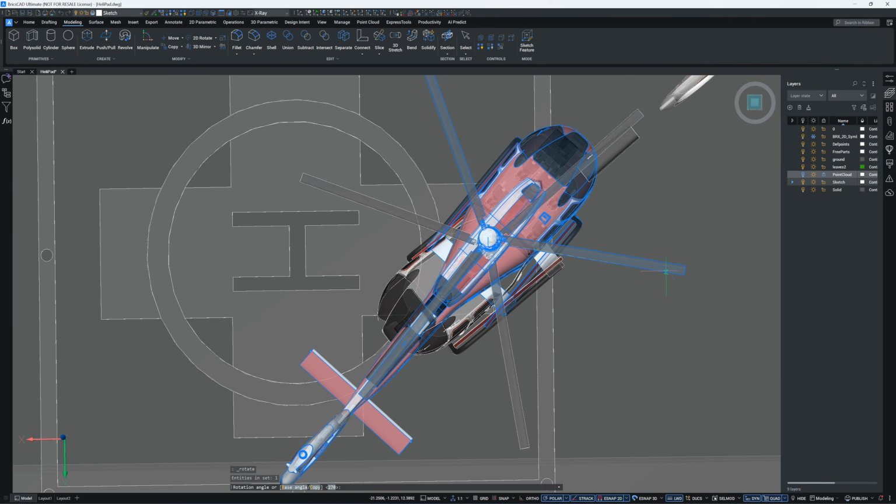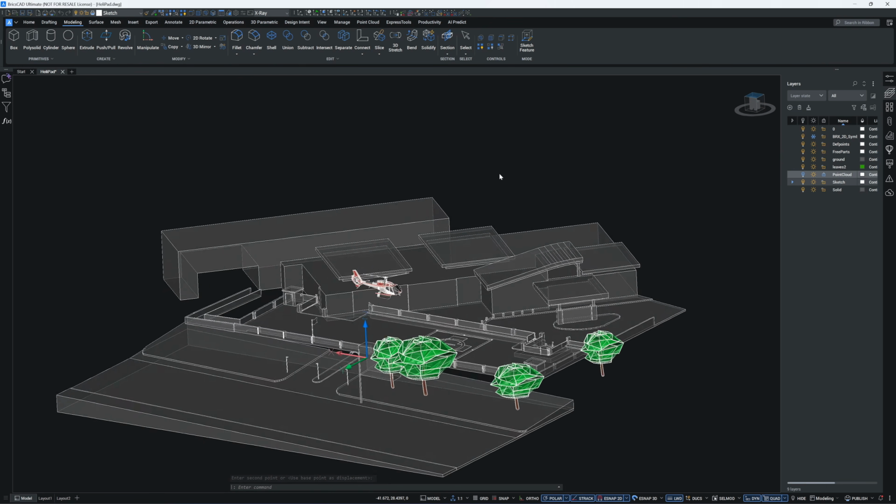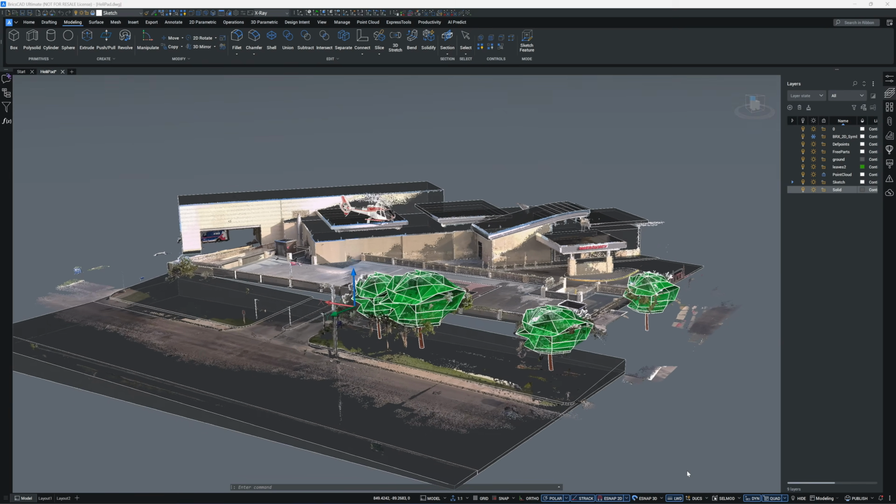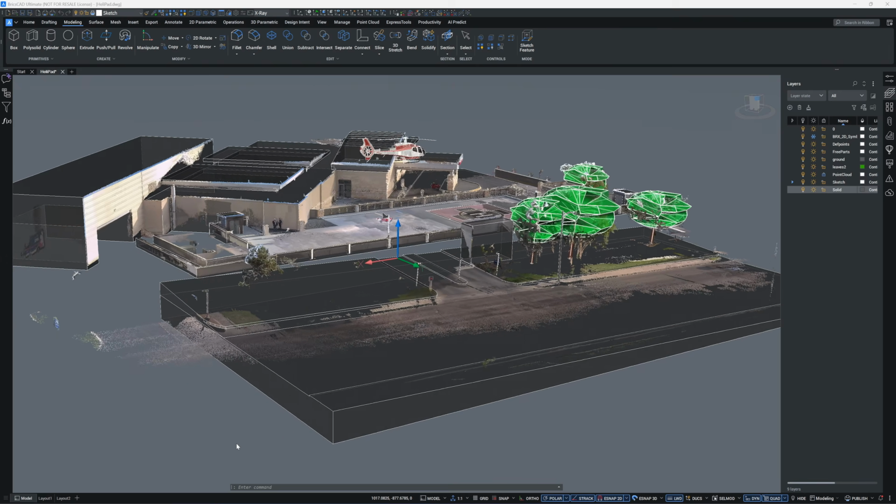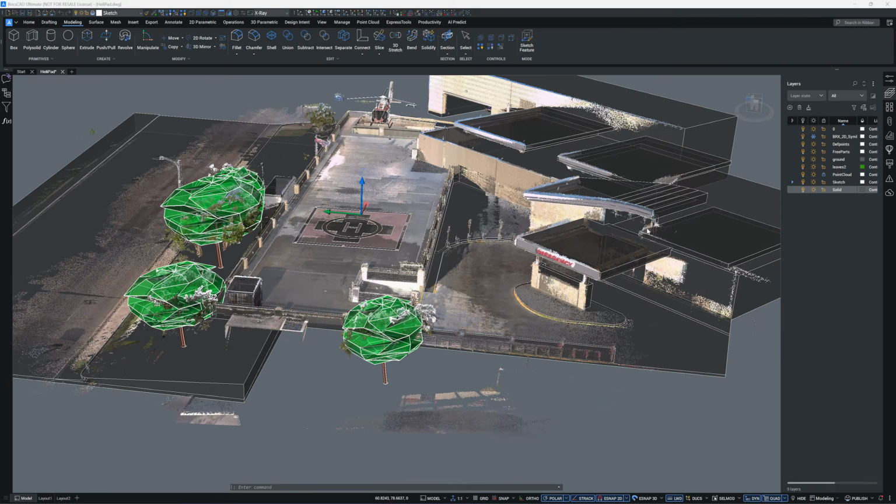This is the Airbus H130 helicopter model that I downloaded from the BricsCAD website. And here's the finished CAD model of the helipad landing zones. For an experienced CAD user or an architect, it should take no more than 3 hours to model this.